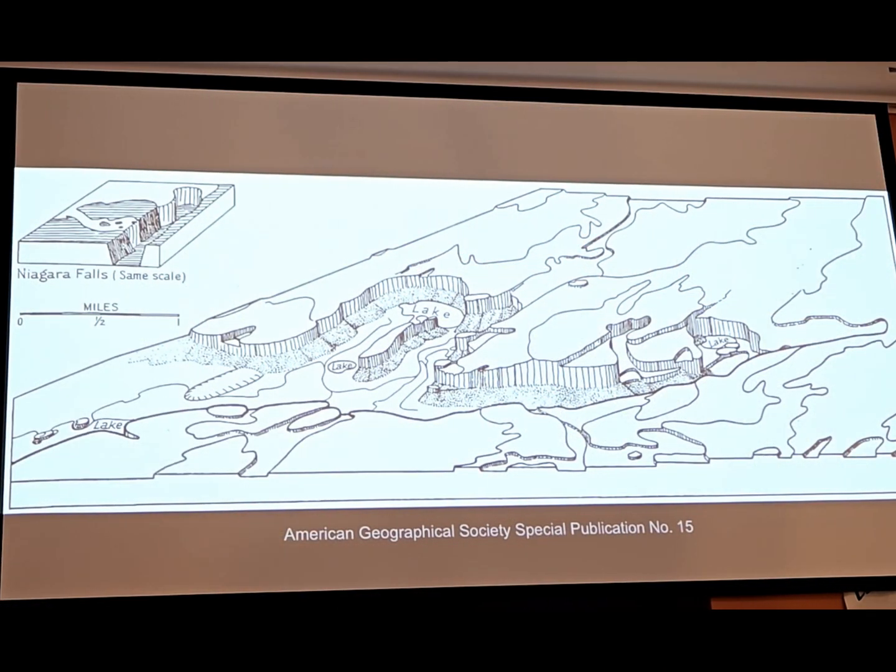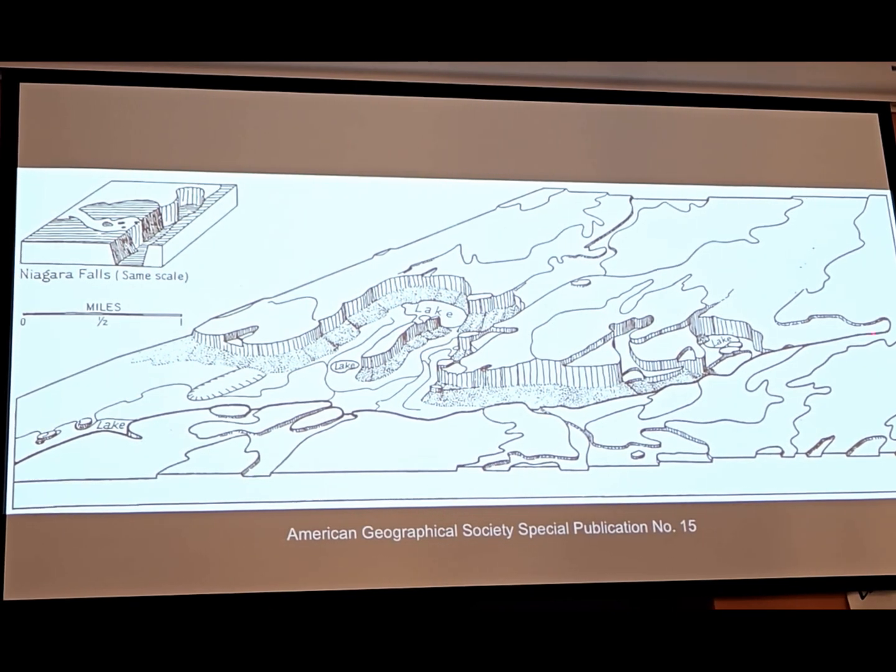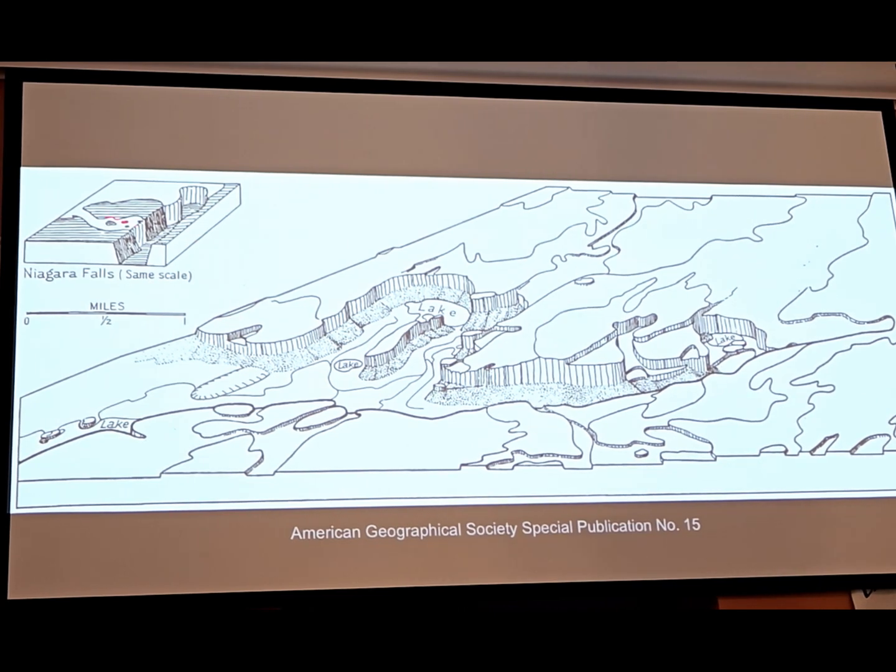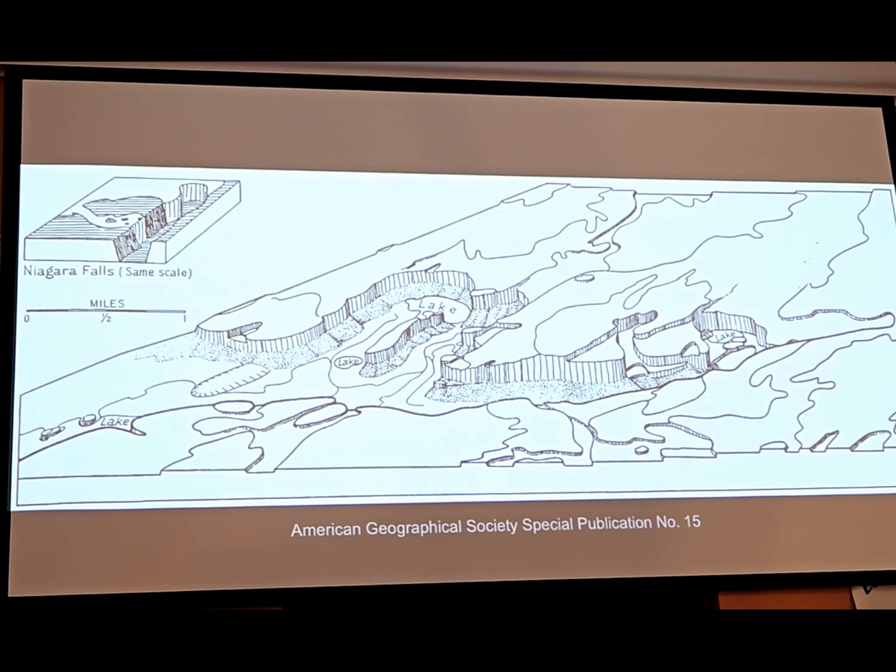And the reason I bring that up is because Brett's made that comparison too. So this is Niagara Falls, same scale, and this is Dry Falls. So if you've ever been to Niagara in New York or Canada, it just dwarfs it.